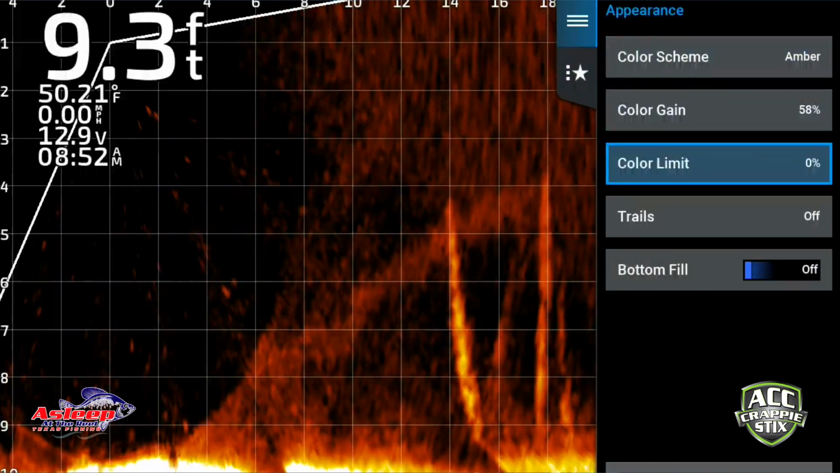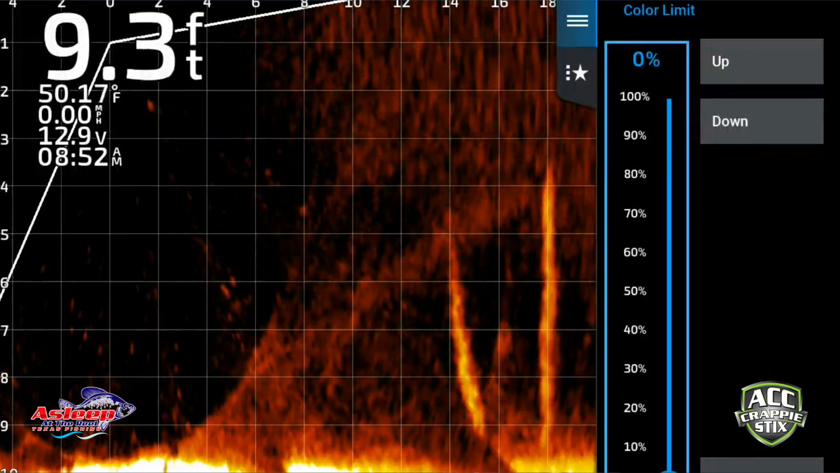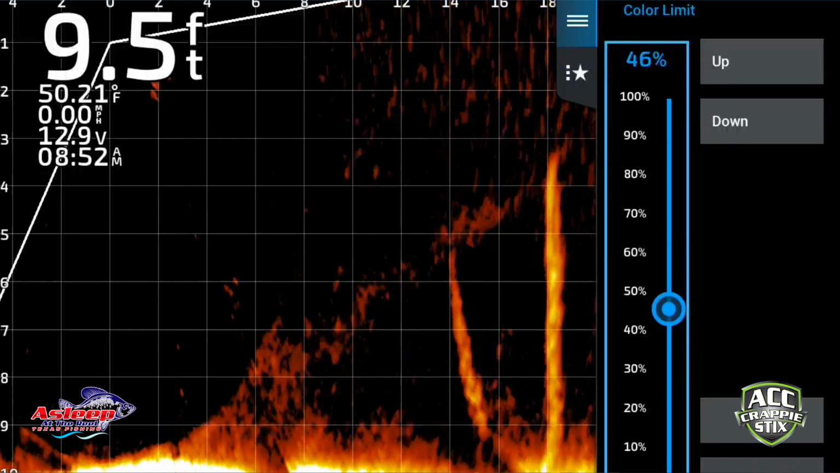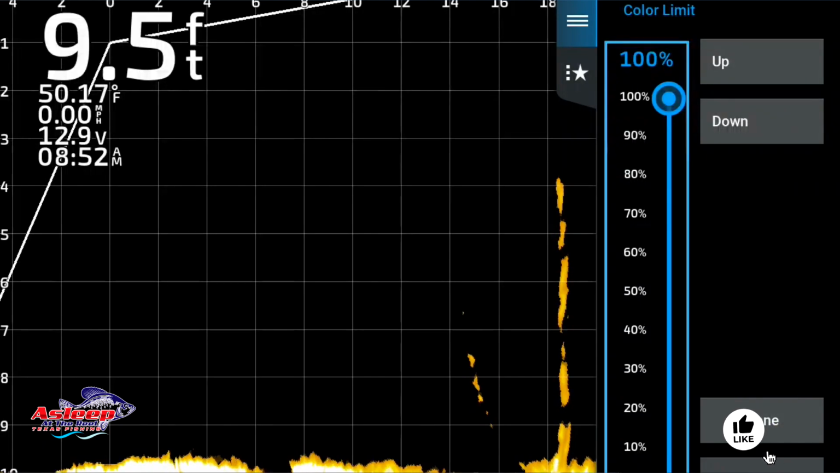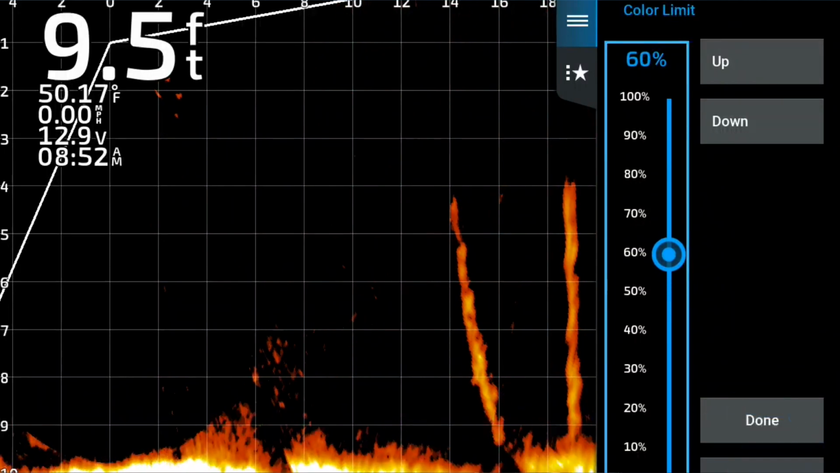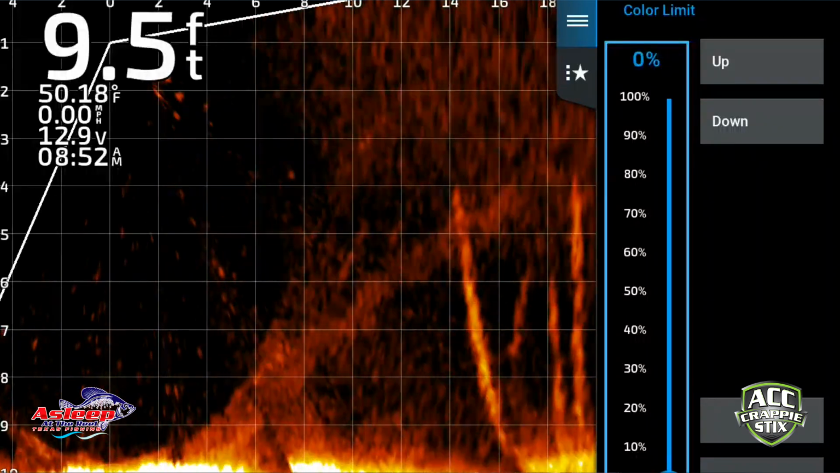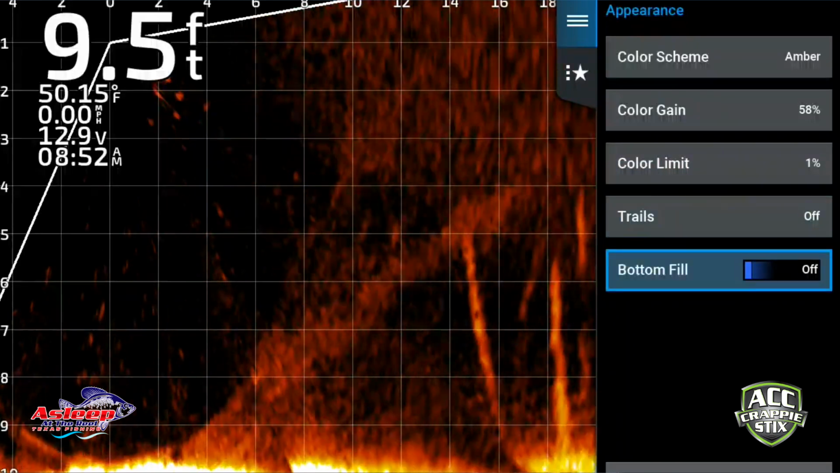Appearance. Let's see, color limit I do have set at 0. Now this is one thing that's not changed. Let me find the tree again. There we go. I figured they would change it, because the 100% gets you into looking like the Humminbird unit. I thought they were going to change that, but I guess not. But anyway, you can see how it filters out. It does clean up in there, and probably if I bump my gain down, it'll go better. I'm going to leave this at 0 right now, and trails are off, bottom fill is off.